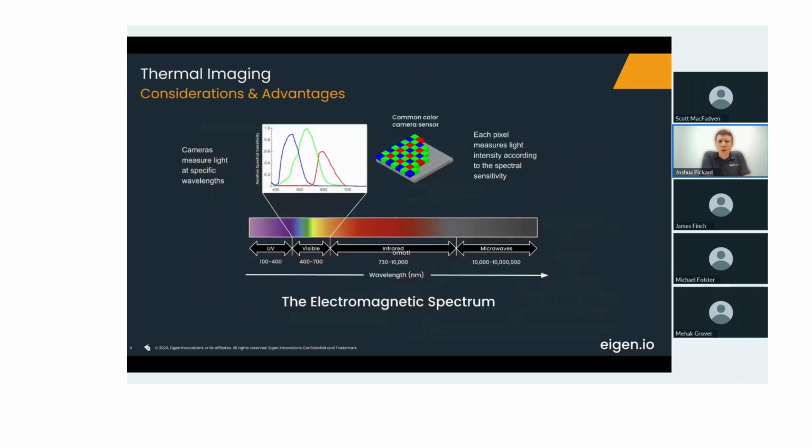So in this talk, we are going to focus on thermal imaging and the considerations and advantages of thermal imaging. But before we dive into thermal imaging, I want to talk a bit more about imaging in general and how cameras capture and process data. So to keep this general, we'll just first look at the electromagnetic spectrum.